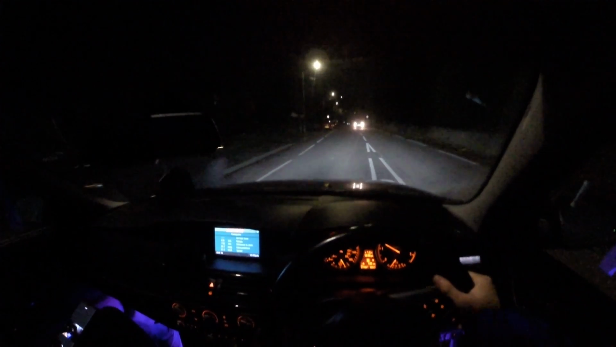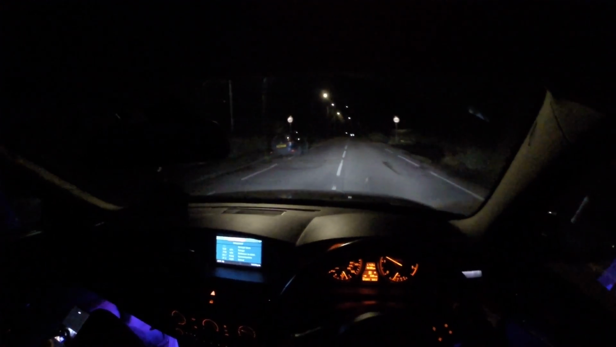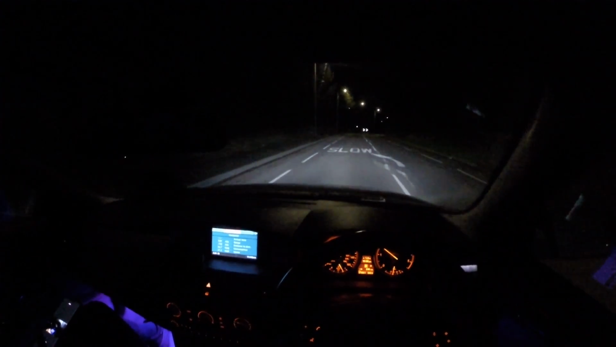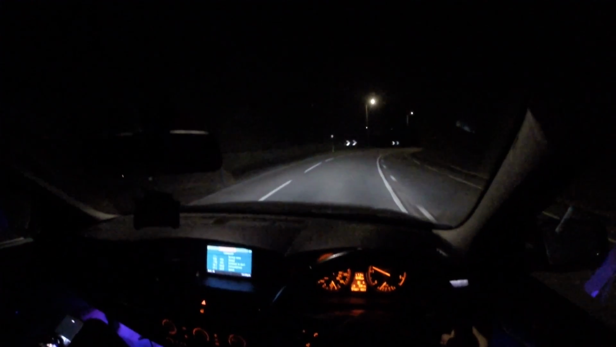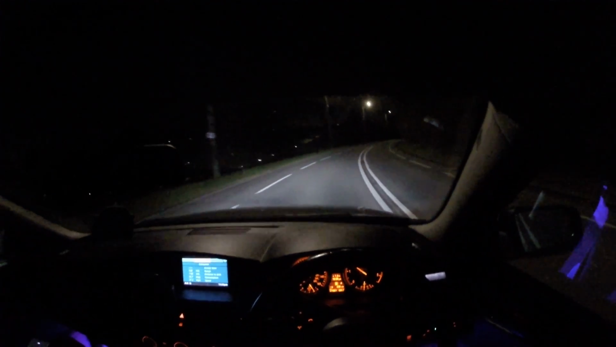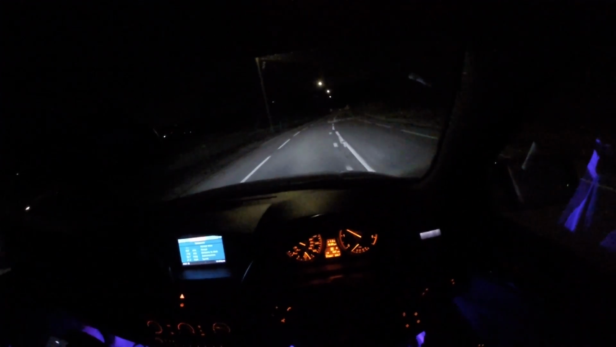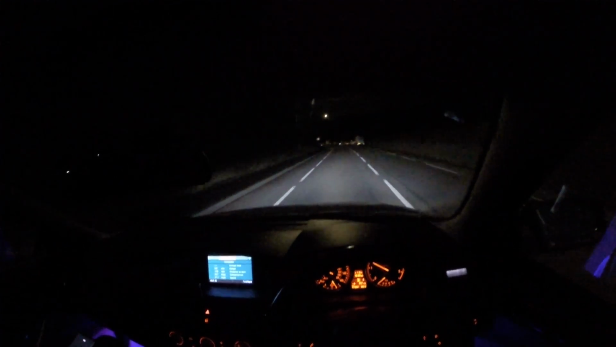This is a normal spec, so if you have an M Sport, it'll be better cornering. Not much better, but slightly better because the suspension is lower. It's more sporty, so you'll have just better everything really. But yeah, it's alright. It's not terrible, guys. So this is a nice fast road you can drive down. Very good.